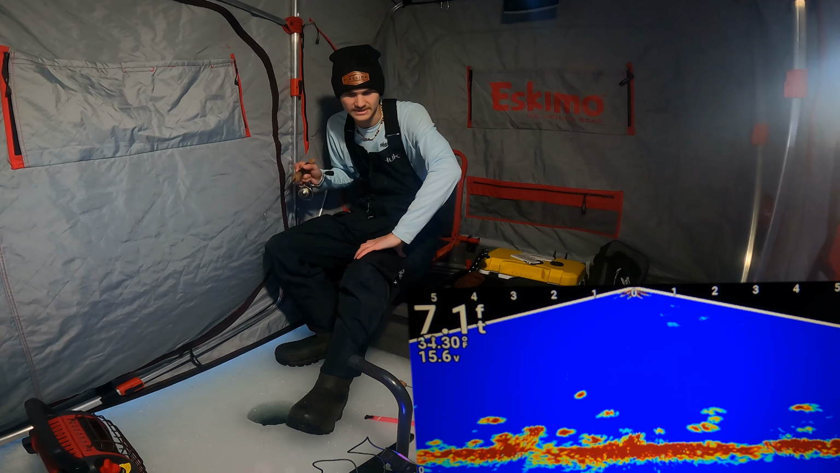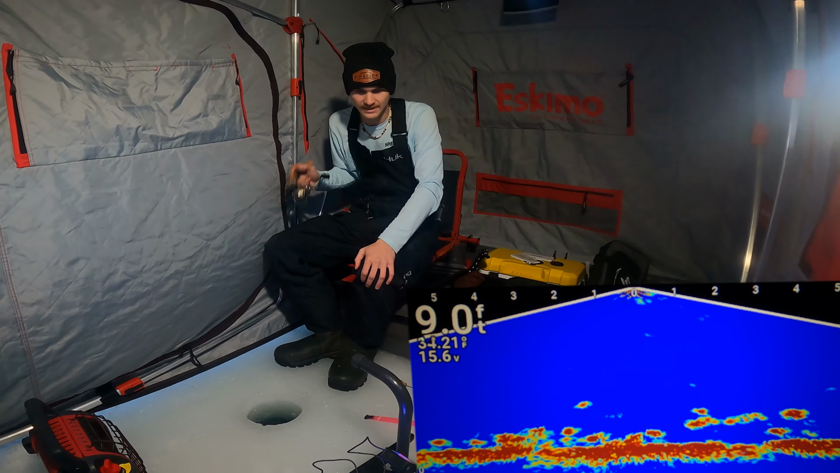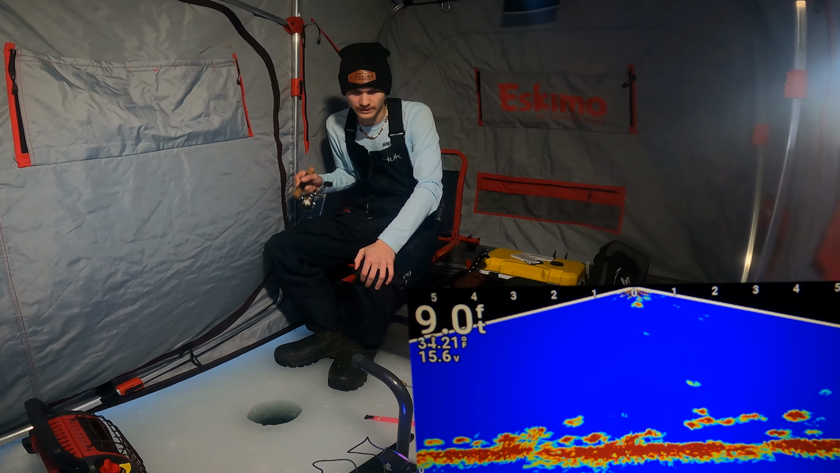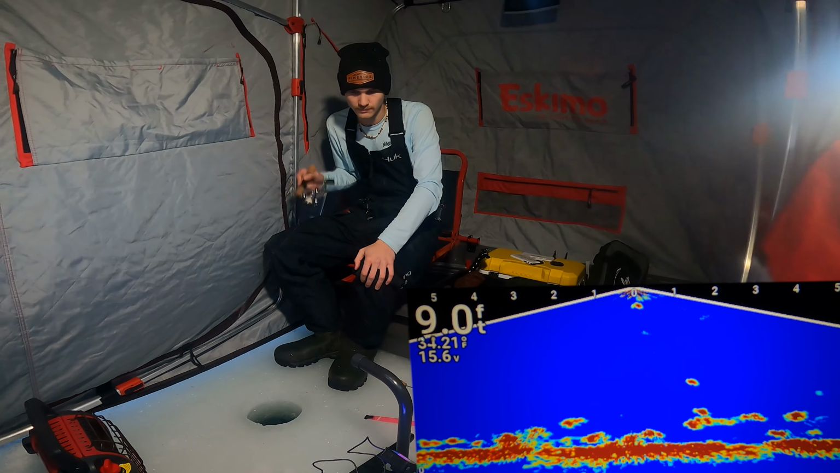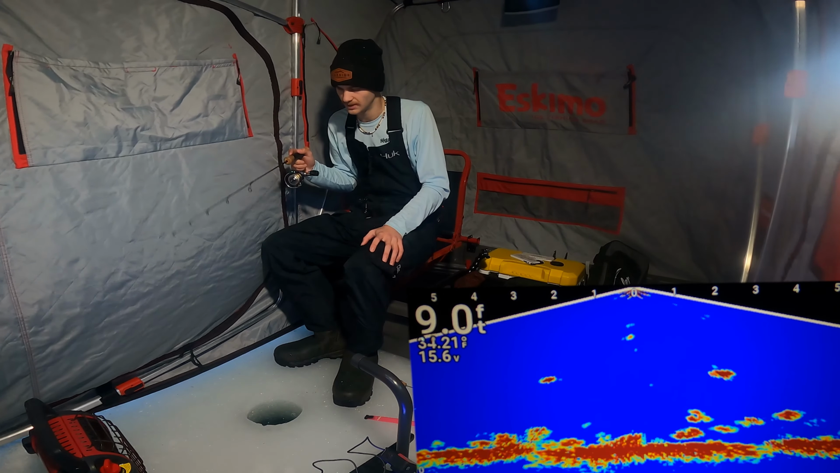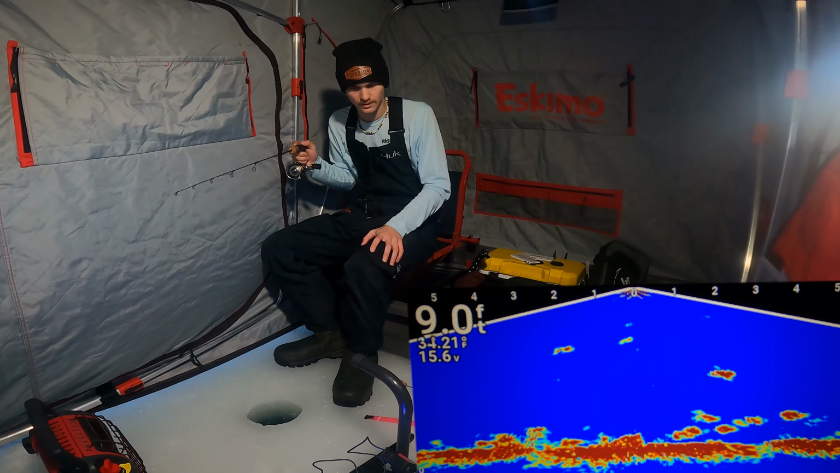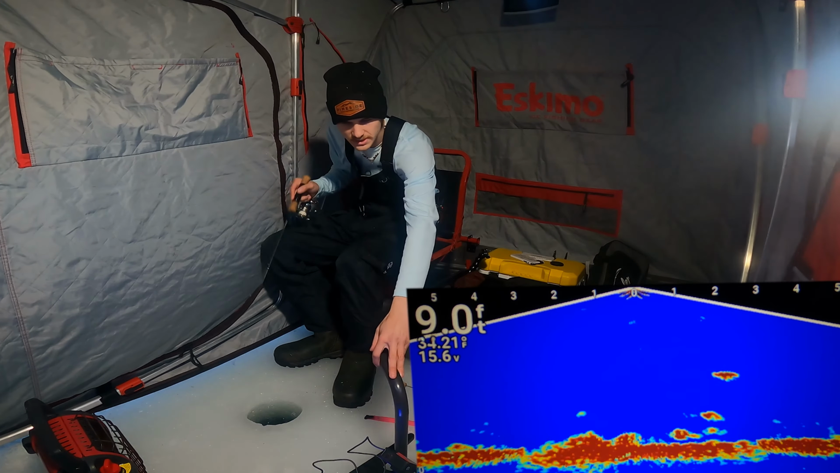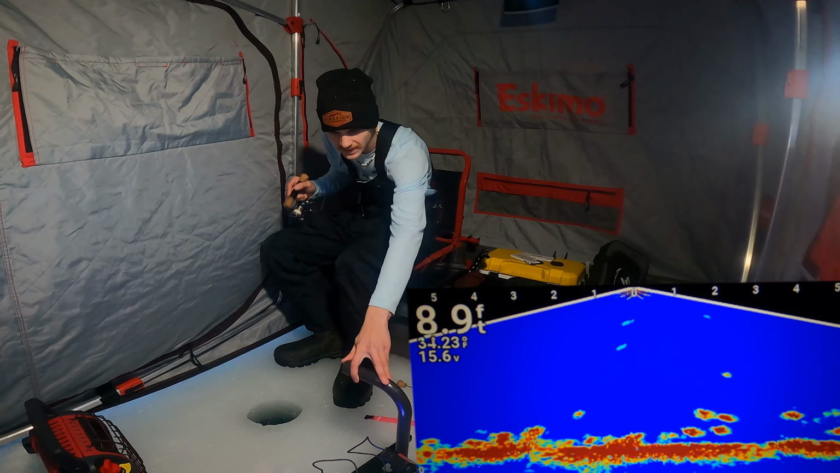Trying to get something's attention with this spoon. If you got a lot of little fish, you want to get rid of them. Smack a spoon around. Did that fish just smack it? I can't even see down there anymore. It's getting too dark. What's happening right now is a lot of these little guys are leaving. That is exactly what I wanted to happen too. We are getting rid of a lot of little fish. Sure, there's still some here, but not nearly as much.